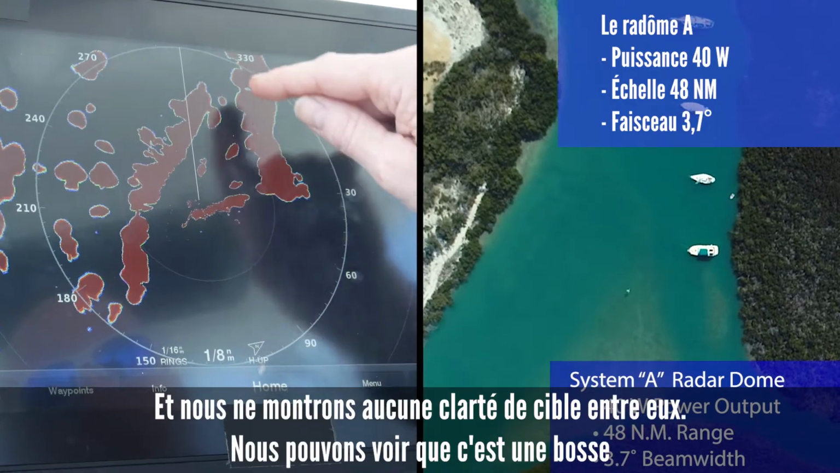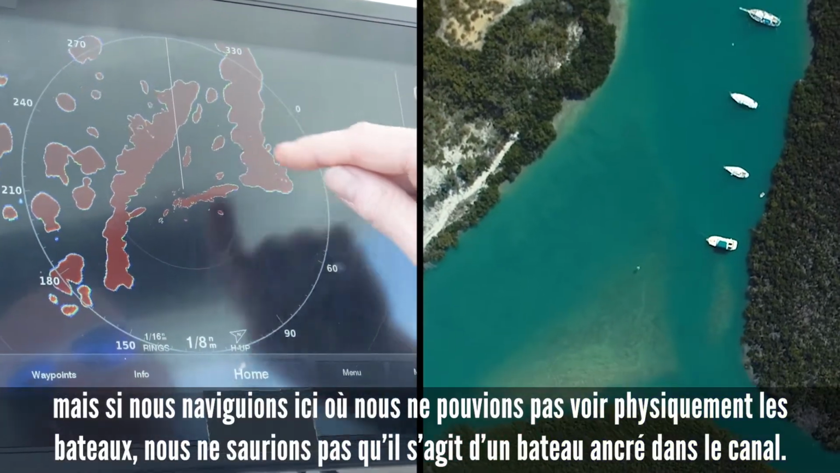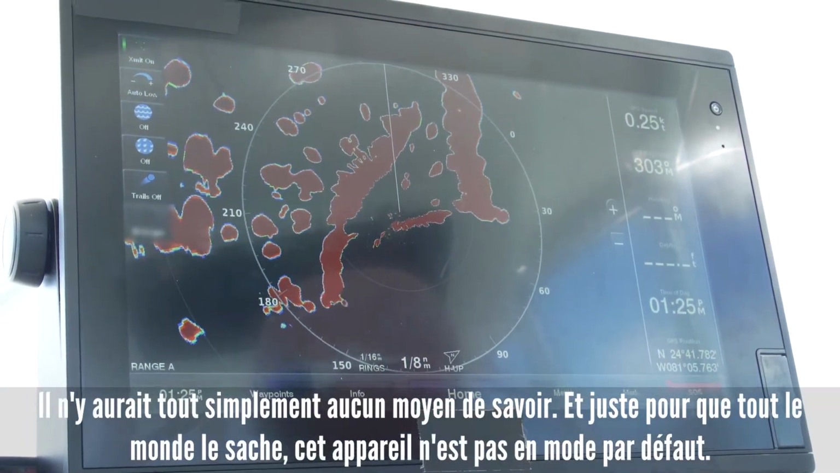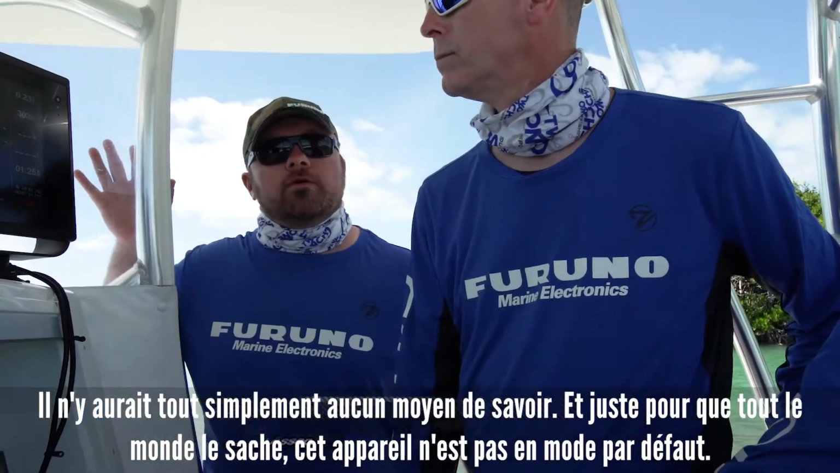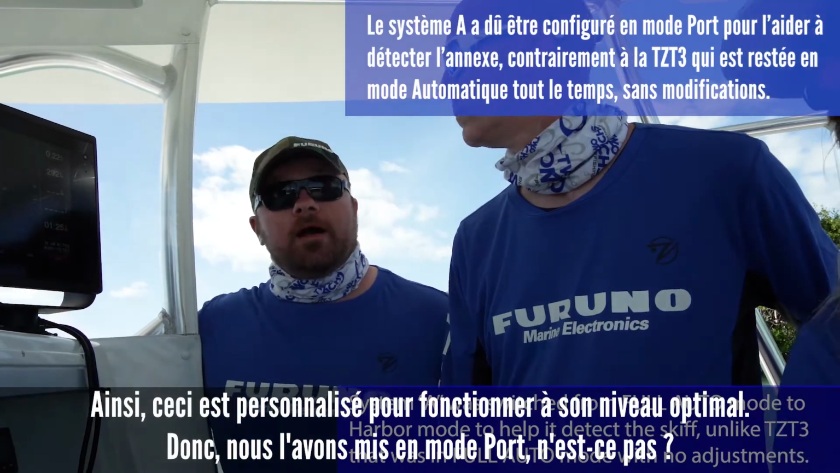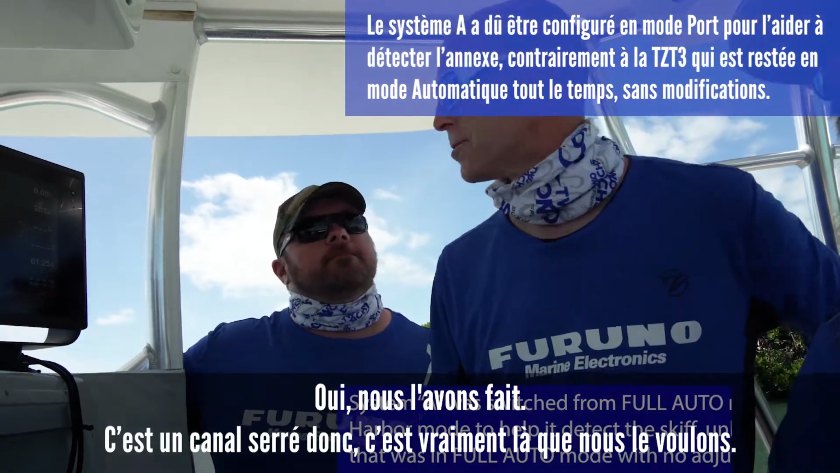We can see that it's a bump out, but if we were navigating here where we couldn't physically see the boats, we would not know that's a boat anchored out in the channel. There would just be no way of knowing. And just to let everybody know, this unit is not on default mode. So this is customized to perform at its optimal level. So we put it in harbor mode, yes, we did. It's a nice tight channel, so that's definitely where we want it.